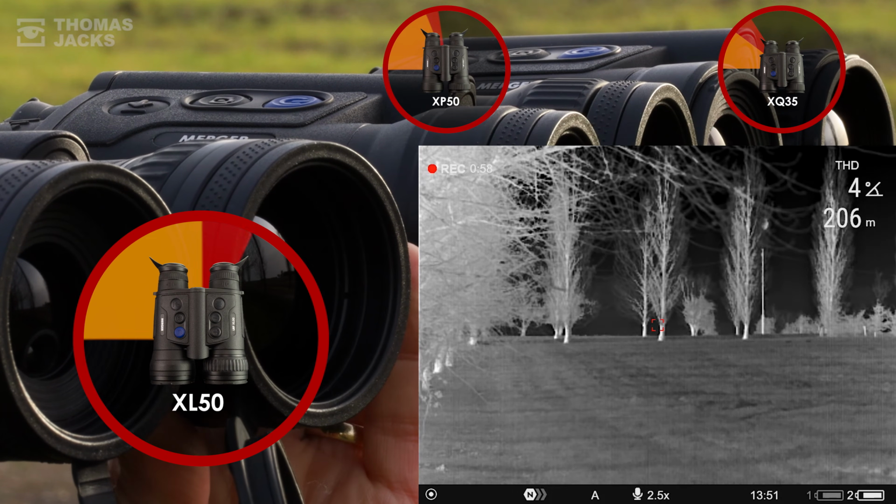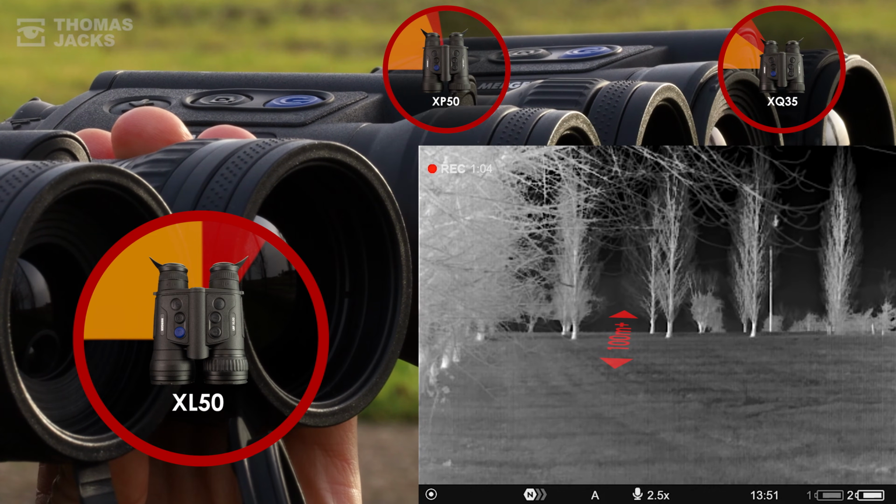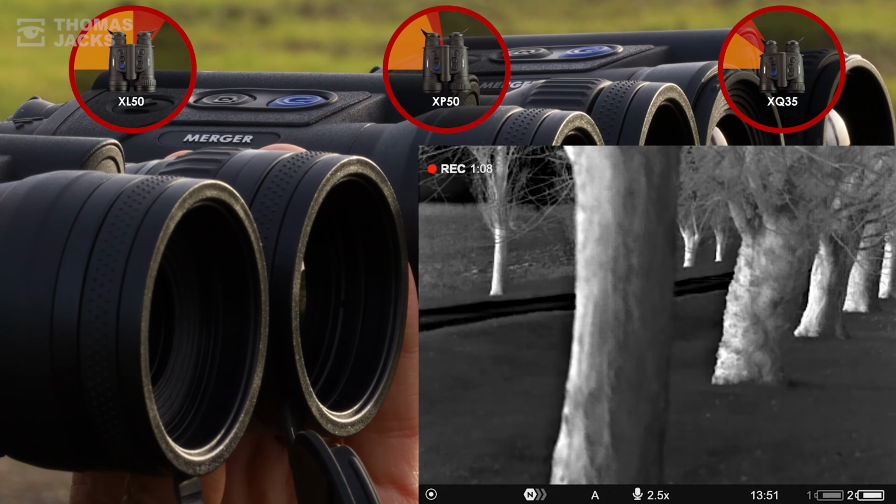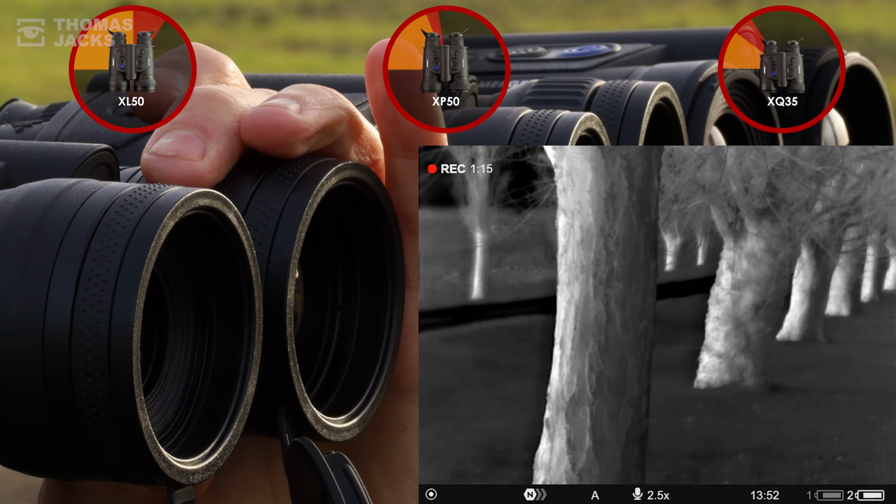Encouragingly, as with the other mergers, there's less focusing effort needed as you increase range. But as anticipated, while there's nice detail on the trees we're focusing on and the grass, in humidity I found this one needs a touch more precision in focusing versus the XP50. But when you get it right, the results are astonishing.